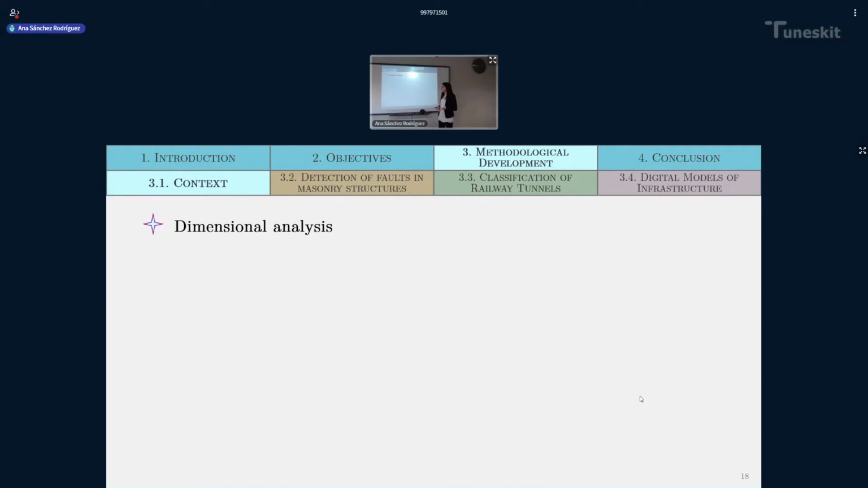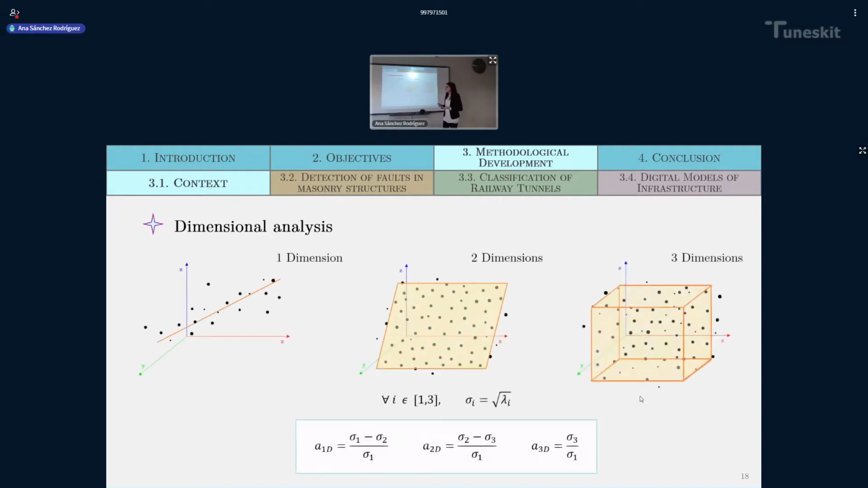Another algorithm would be the application of dimensional analysis. This is a statistical procedure used to classify points based on their probability of being part of a linear, a planar, or three-dimensional element.